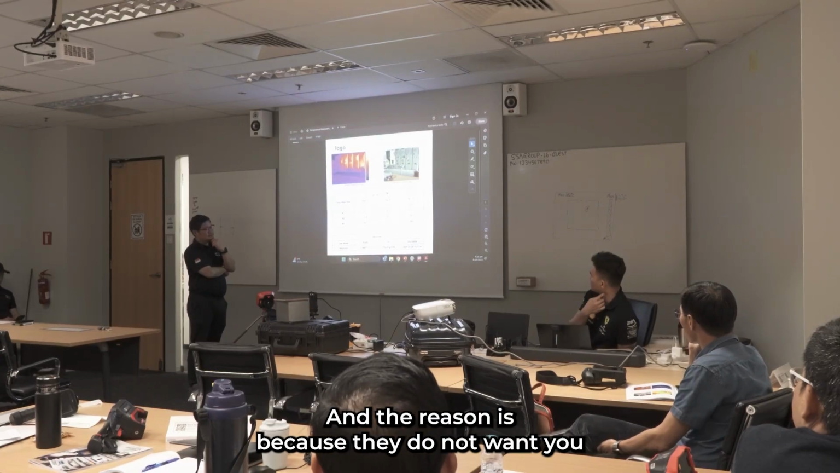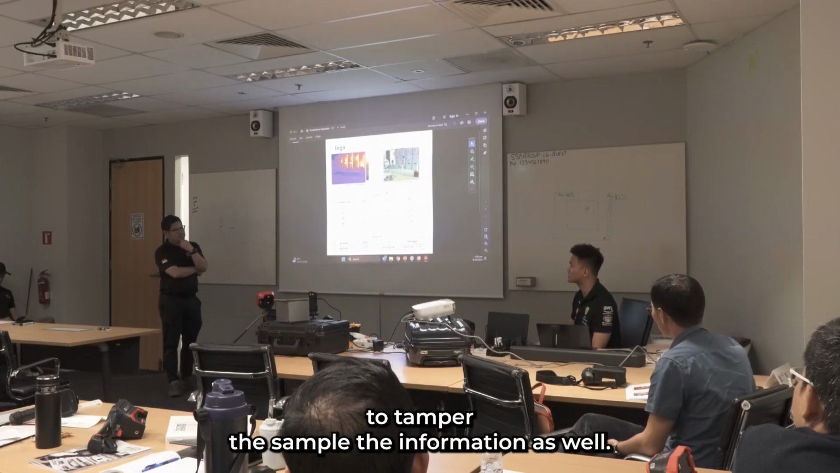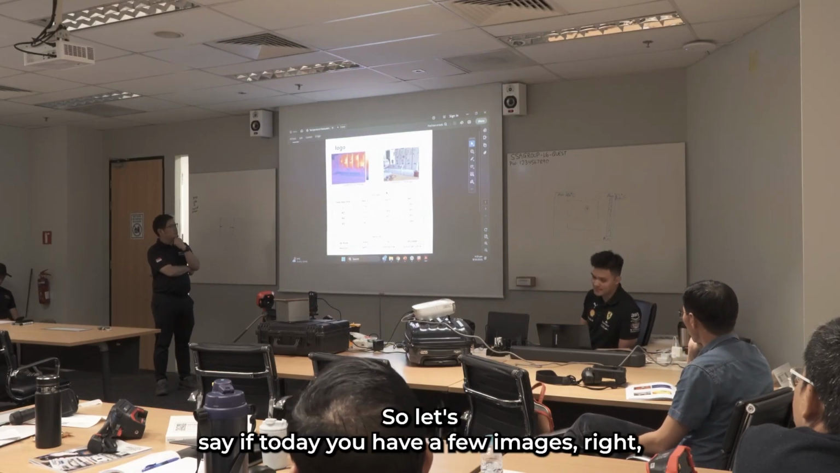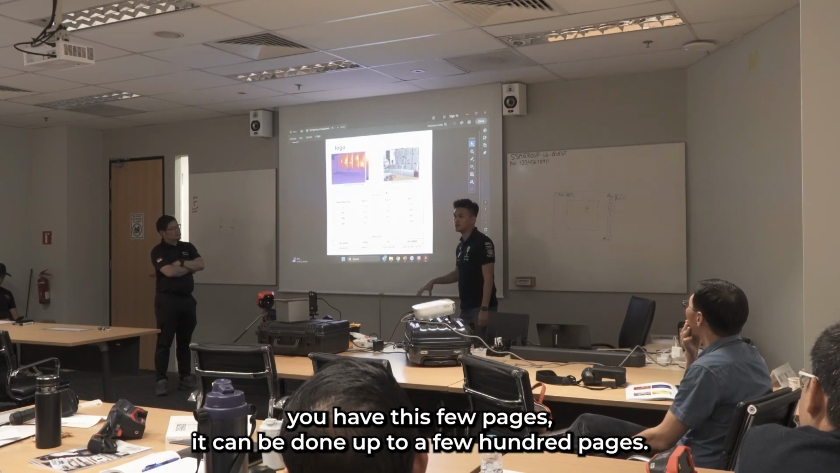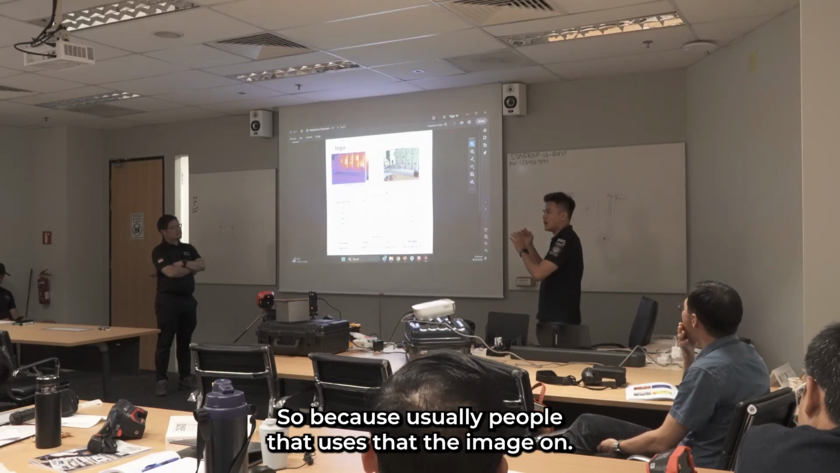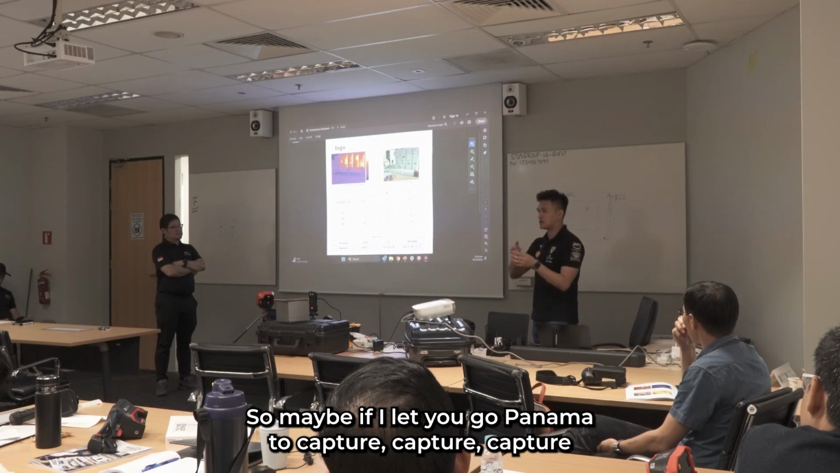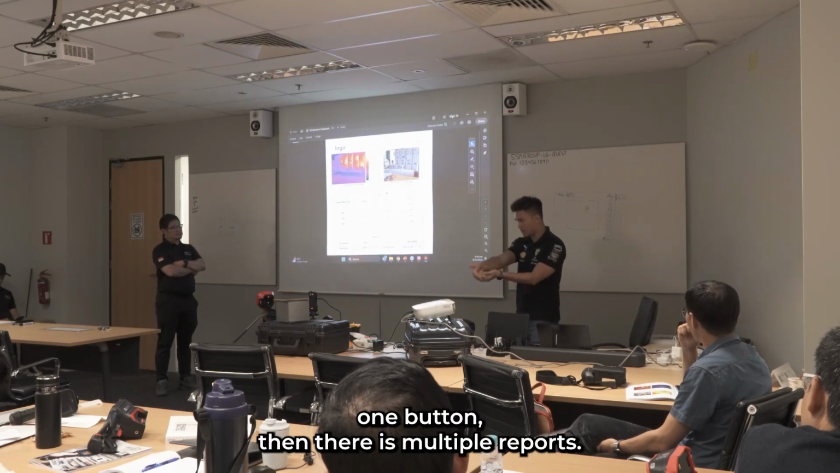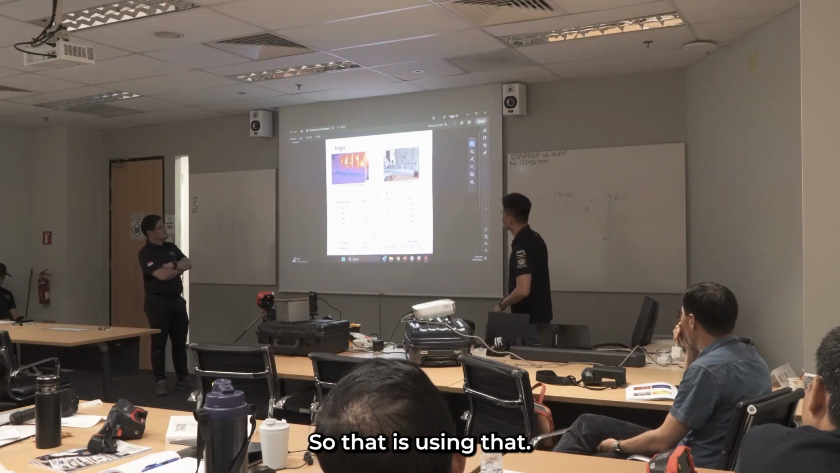The reason is because they do not want you to tamper with the information. So let's say if today you have a few images, you will have these few pages. It can be done up to a few hundred pages also. Because usually people that use that measure so many different electrical panels. They capture, click one button, then they have multiple reports.